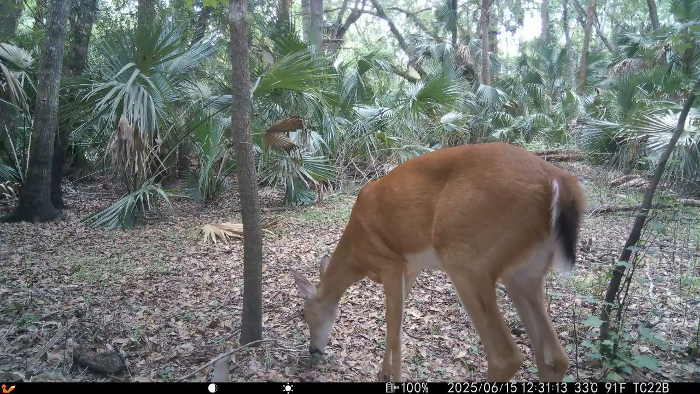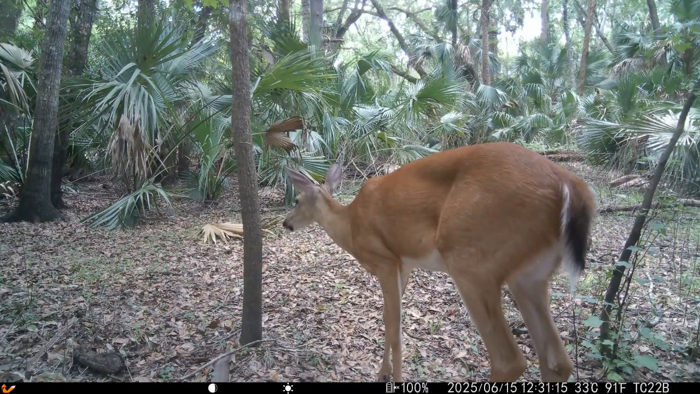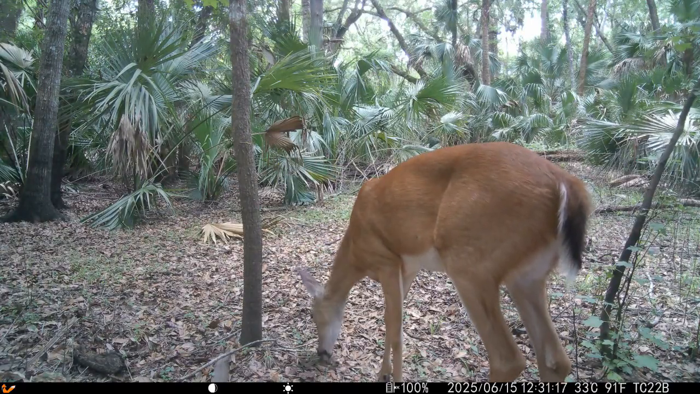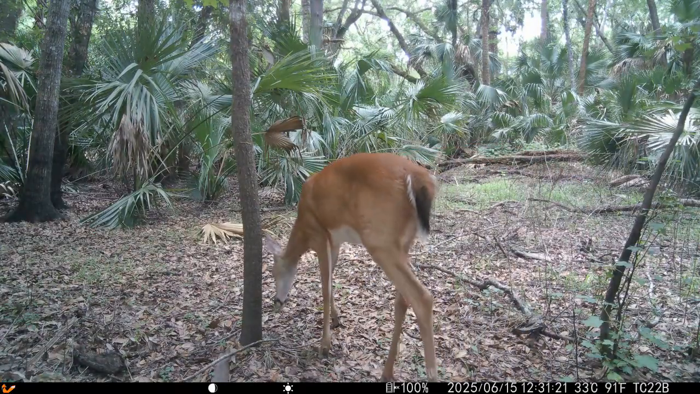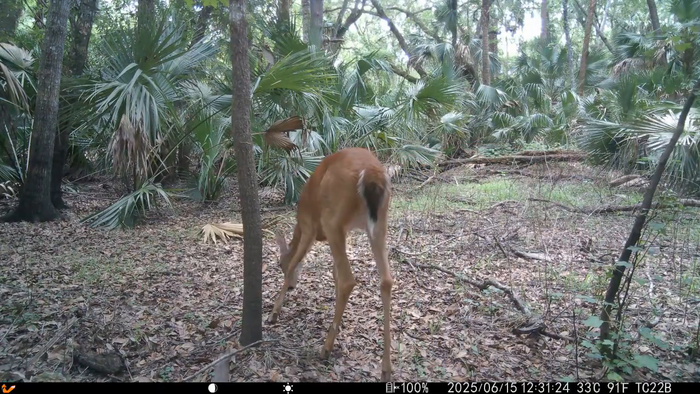Here's a younger deer, or maybe just different genetics, because the older deer I normally see have fully black tails, and this one's not quite fully black. Although it does look like a full-size deer.